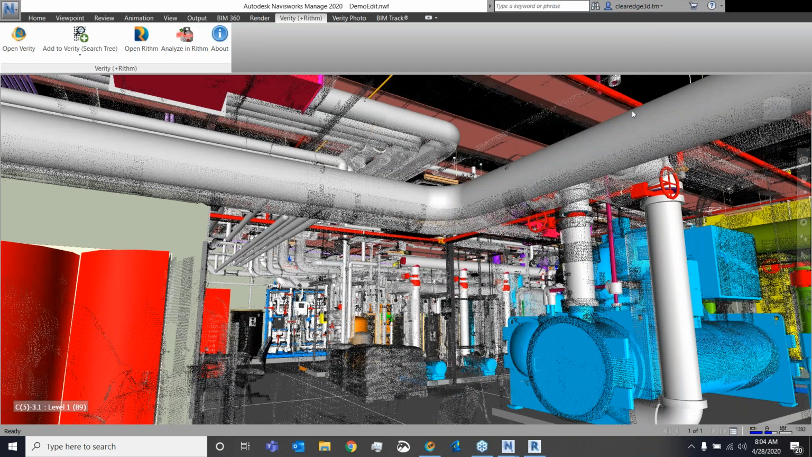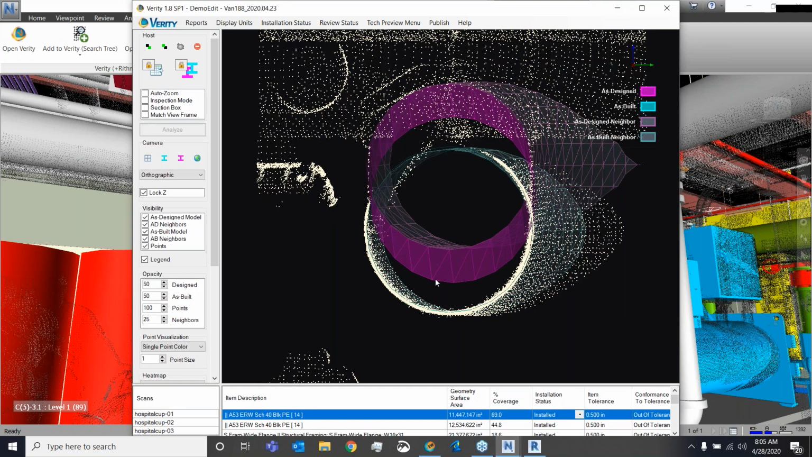All right, thank you, Otto. All right, so up on screen I have Navisworks. So this would be the starting point for the Verity workflow. Number one would be to define the objects as well as the scan data that I want to analyze from Navisworks into Verity. I've actually already done that, so I've grabbed a couple items and brought it over into the Verity application.